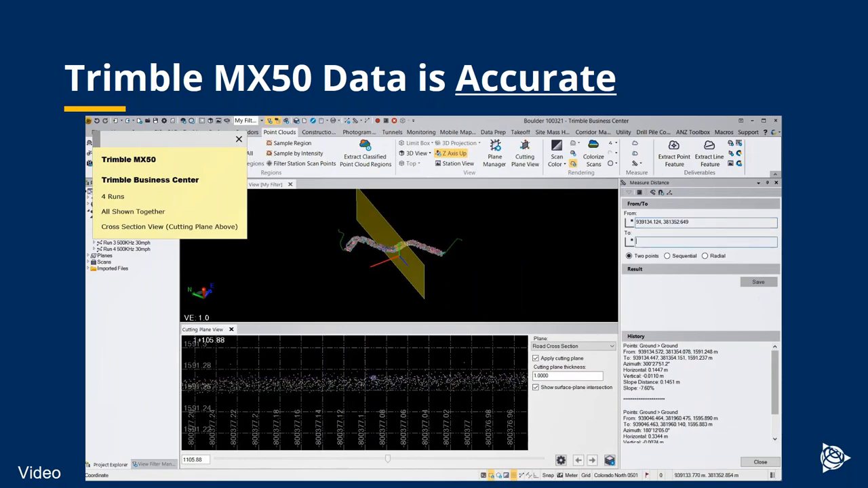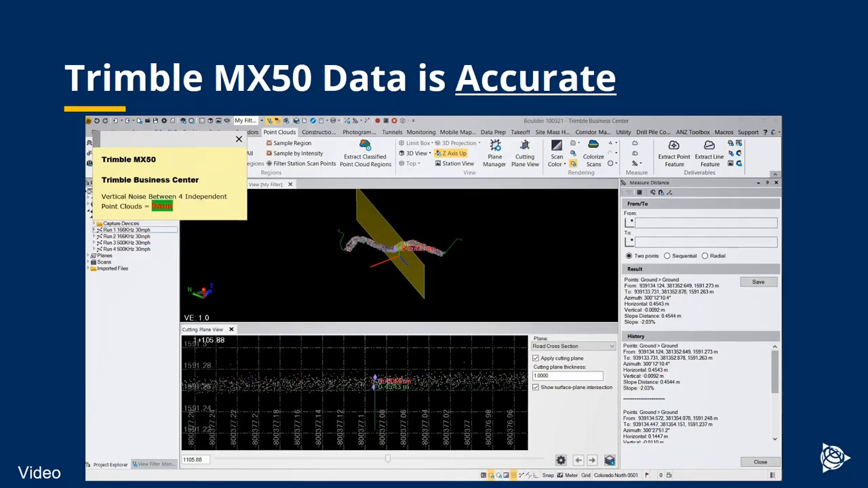And if I measure the extremities of the noise across those 4 runs, you'll see we're getting, in the worst case, by the way, not the best case, repeatability at the extremities of 9 millimeters in the vertical. So that is the kind of quality of data we're seeing.